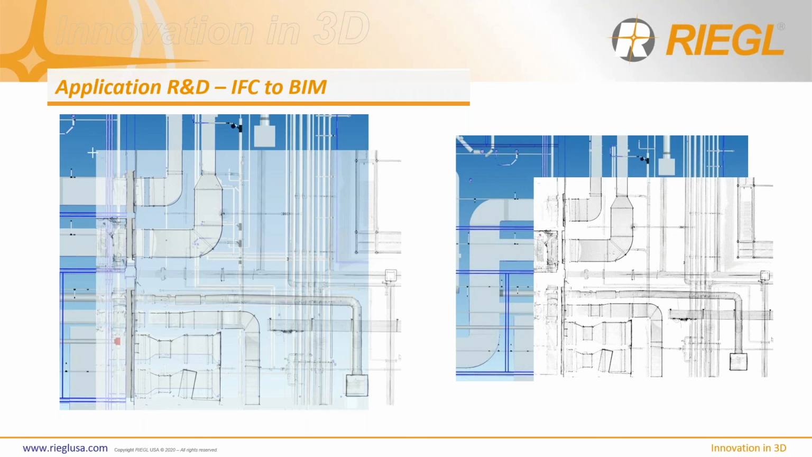So I think that's pretty neat for our BIM users, for BIM applications. It's going to be a great way for us to keep everything within the software RiSCAN Pro, so that we can bring in a 2D drawing and compare it directly to the IFC file.